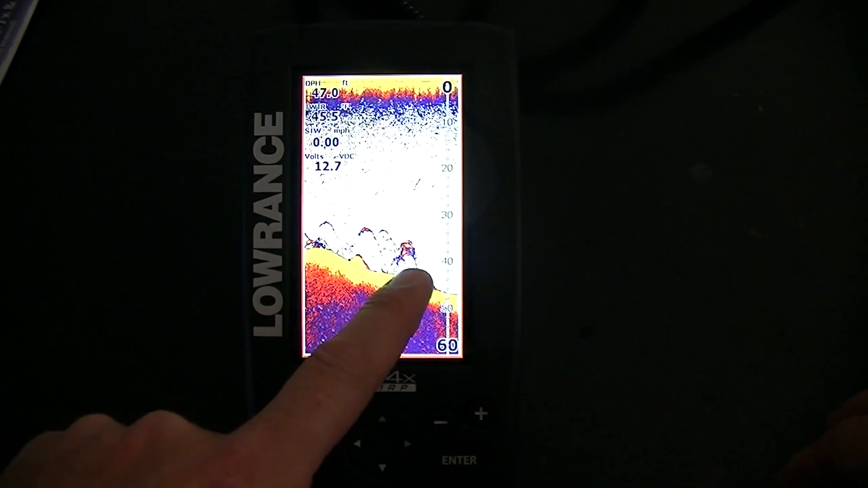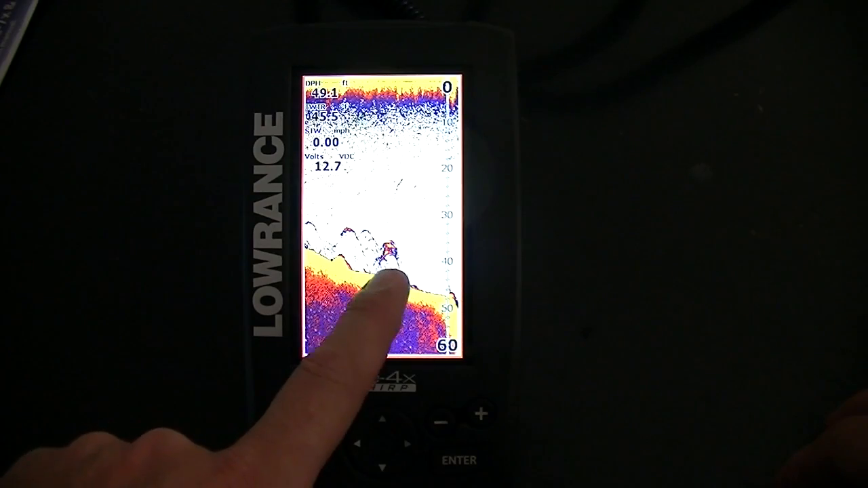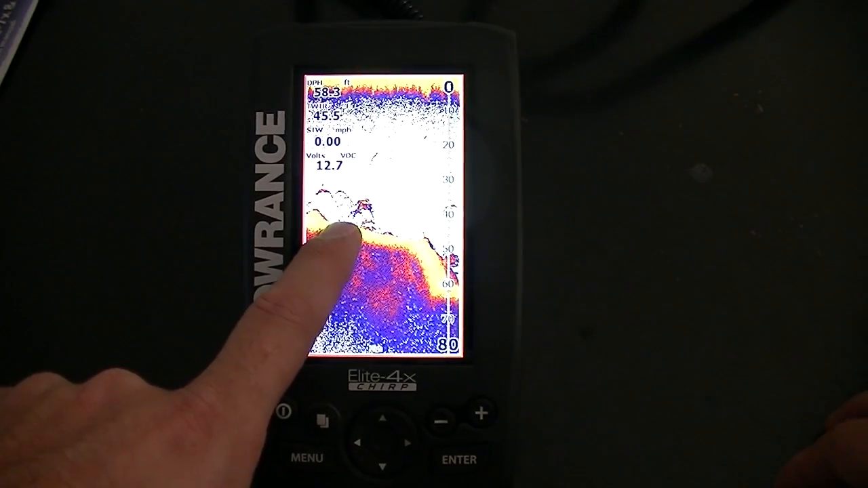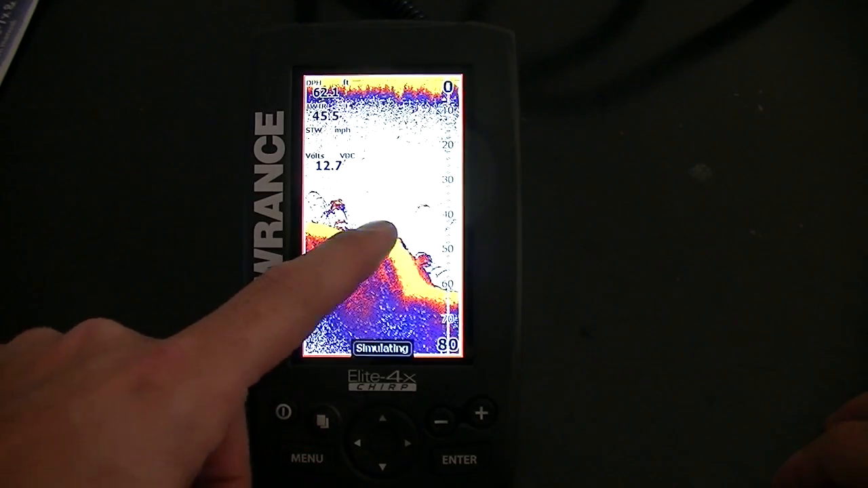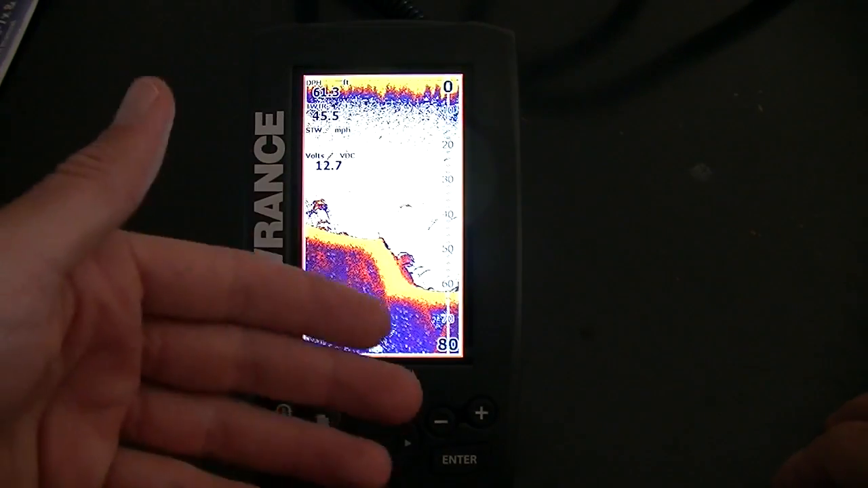But you can see here's a big cluster of them, and you can see some of the blue and stuff here. In some of these lines like that, it means they were on the bottom and they're going up, or the other way around, they're coming down. So the drop-offs here, these more than likely would be bass, because they're relating to a change.